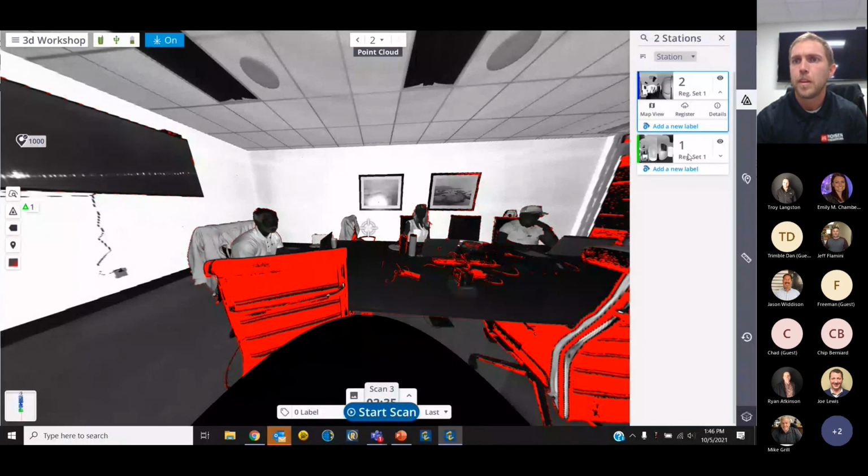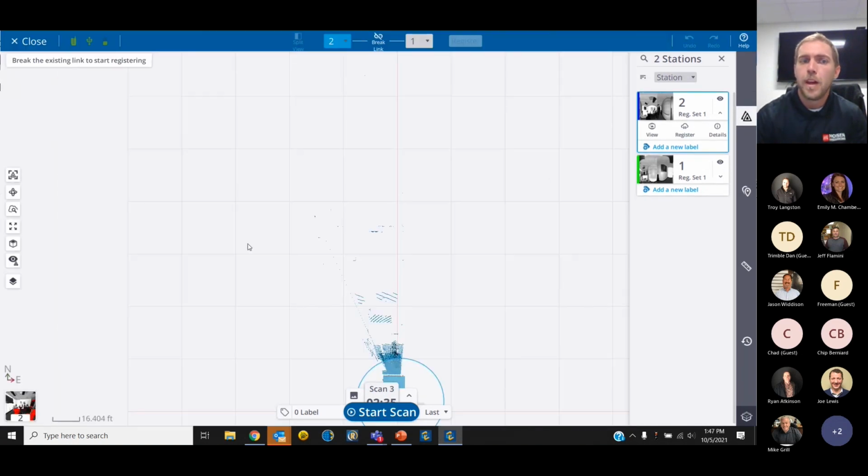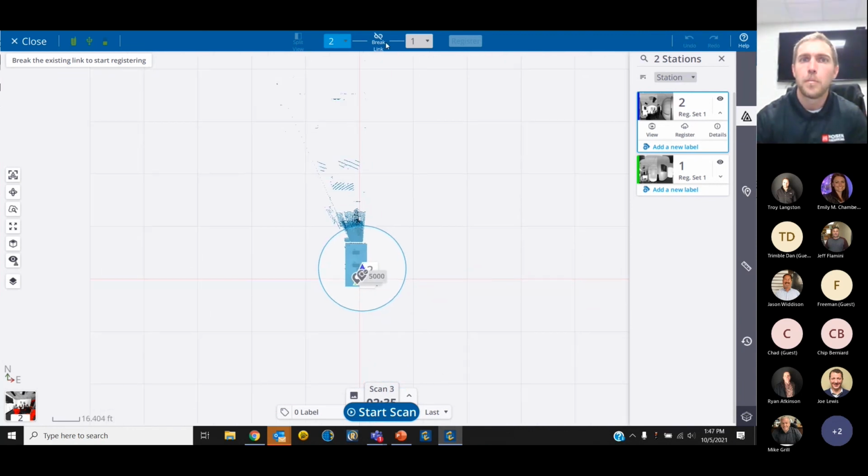And I'm going to unregister the 2 scans. So what we're going to do is show you what it would look like on a tablet in the field if something was not to register, how you get to a registered data set before returning back to the office. Okay, so as you can see, we have this register tool here in the middle. I'm just going to break the link between the two.